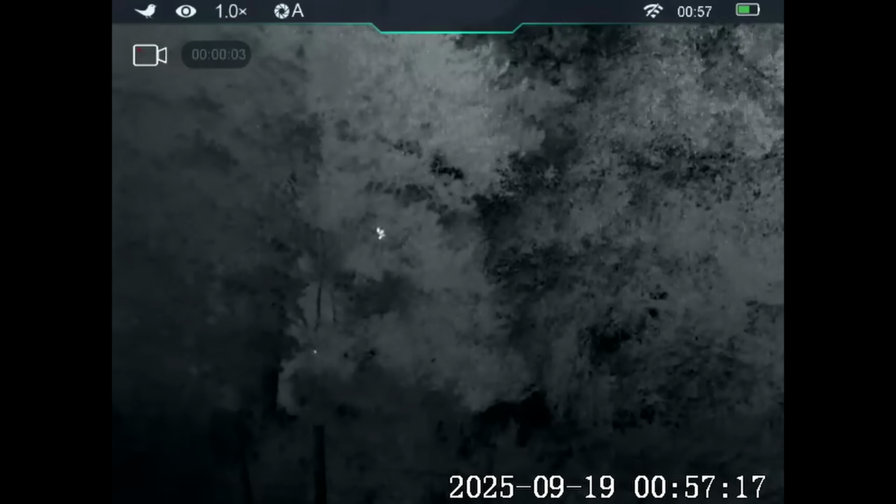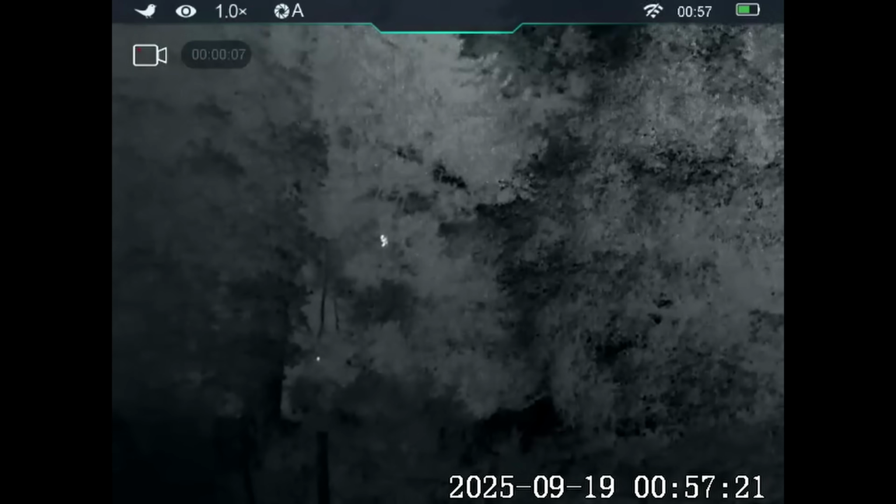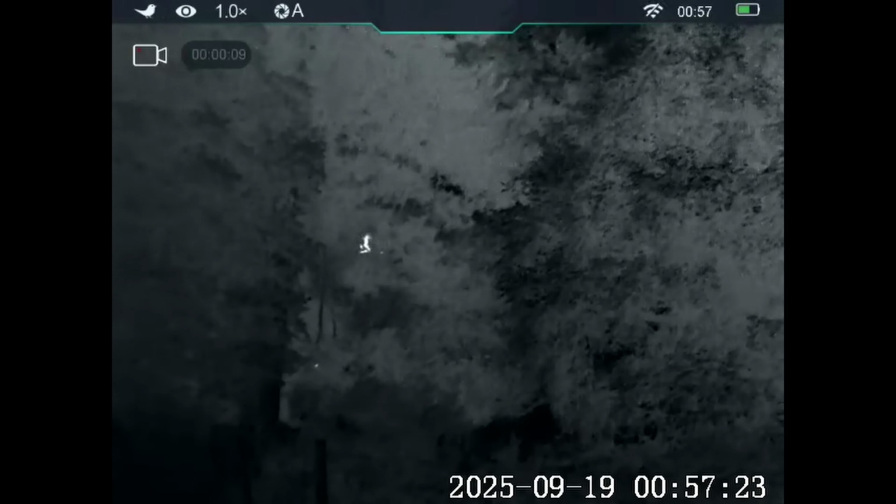About another hour's gone past now since I saw the stoat, and I'm just watching this tawny owl up in the branches, making quite a racket, but still no foxes. So it looks like it's going to be a long wait. Nearly 1 o'clock now.